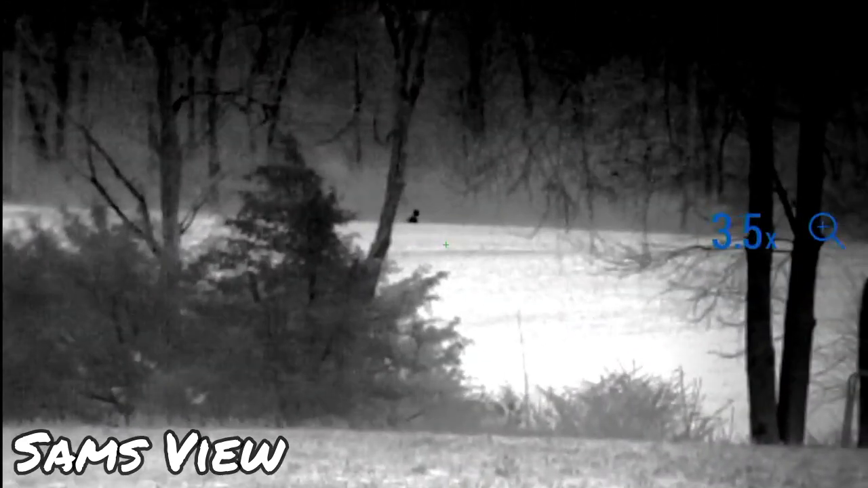He's coming on the run right here, Keith. Right here, straight ahead, 12 o'clock. He's coming on the run. Do you see him? Here he comes right here, 150 yards. He's on top of this ridge. He's almost behind the tree stand.